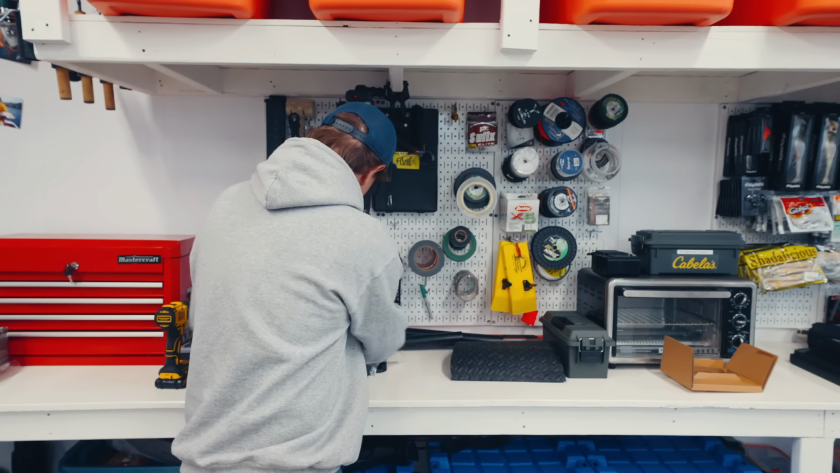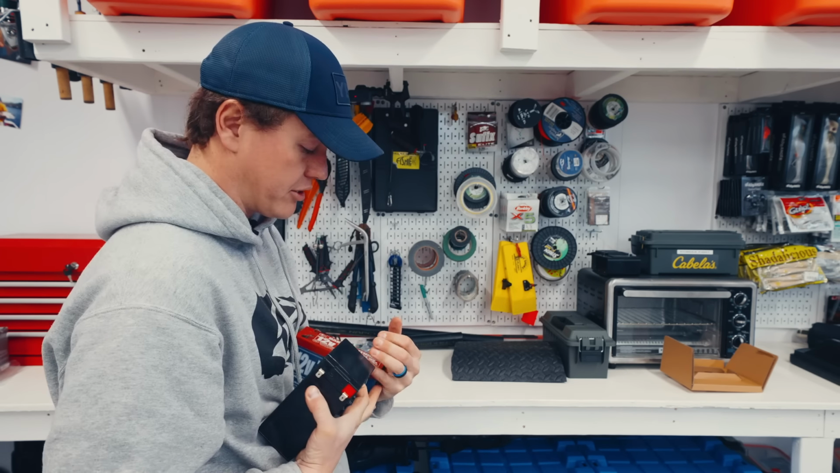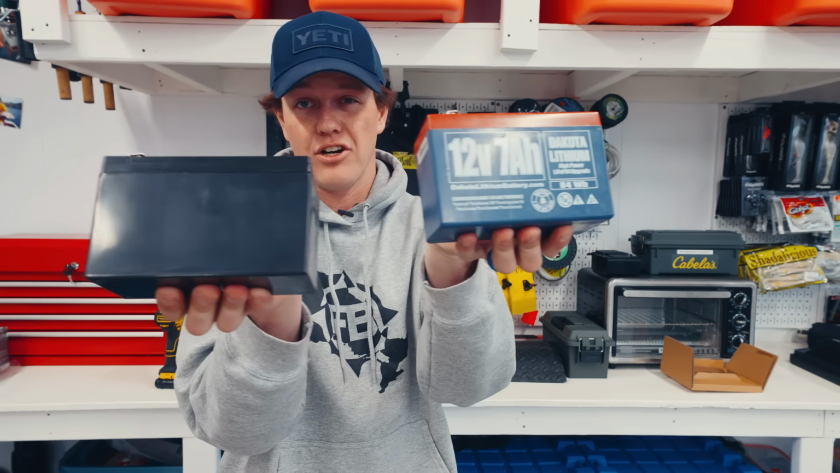Then you're gonna want a battery. So there's 2 options as far as batteries go. You've got your lead acid and you've got your lithium.